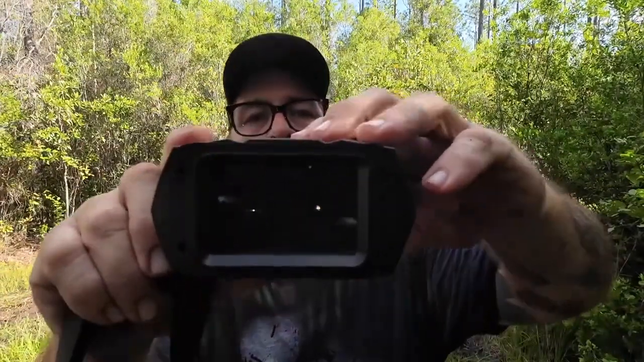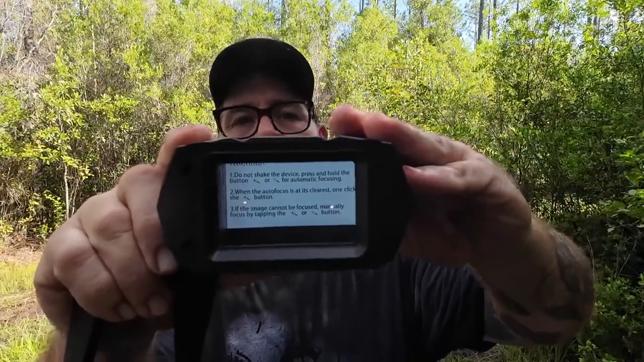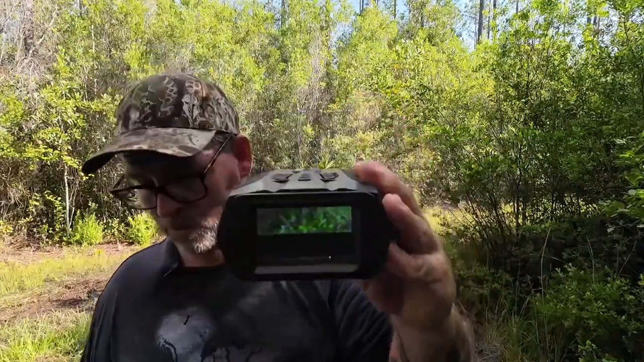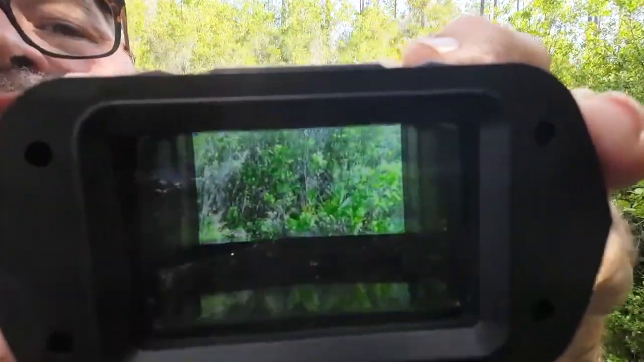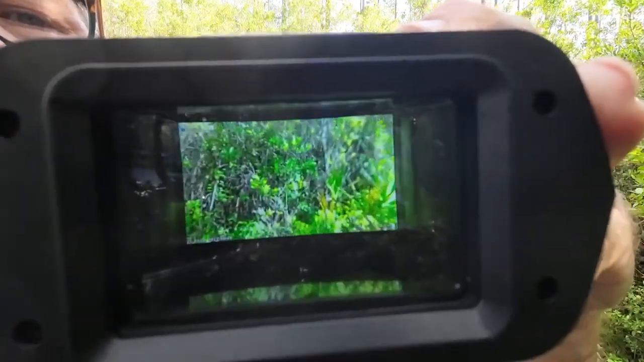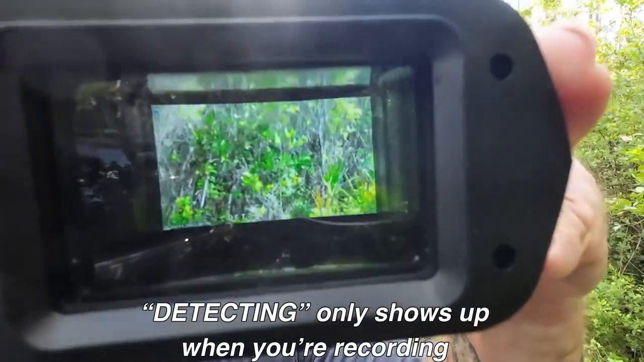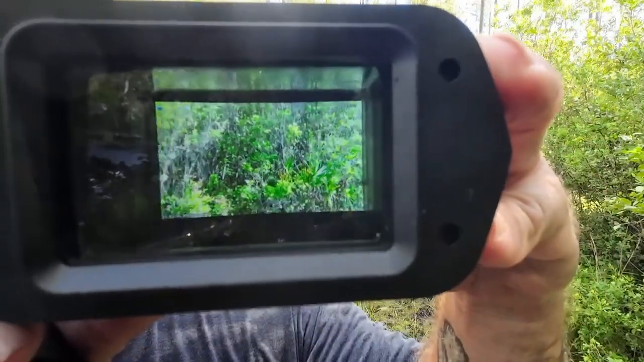I'll power it on where you guys can see your welcome screen will pop up, and it'll just give you a few little notes, and then it'll go away, and now you're in view. Let me see if I can get it up. Maybe you guys can see some. And it's got the zoom. I'm zooming in now. And if you look at the bottom of the screen, you'll see the detecting blinking. It'll blink 4 times. And that's just to really dial in the focus.